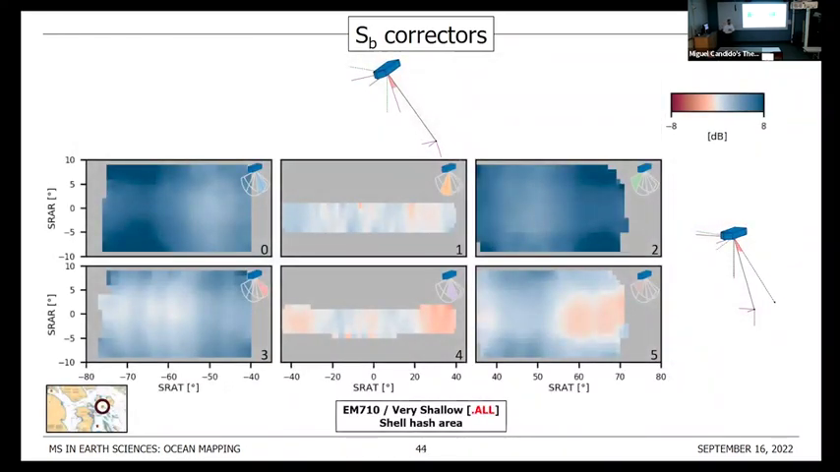And in the end, we get what I call a correction heat map. Again, every row, the first row contains the sectors of the first swath, second row, the sectors of the second swath. The x-axis is our sonar referenced angle across track, and the y-axis the sonar referenced angle along track. And of course, every pixel of each plot will be the color-coded backscatter corrector that was computed.